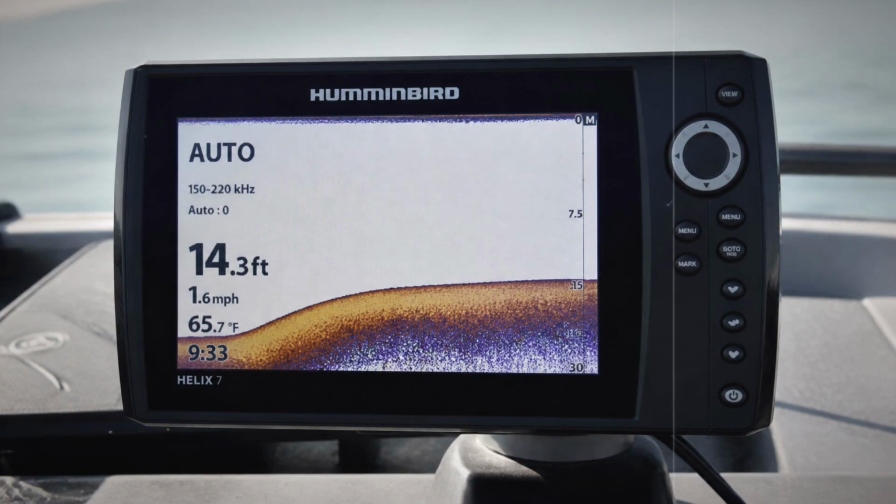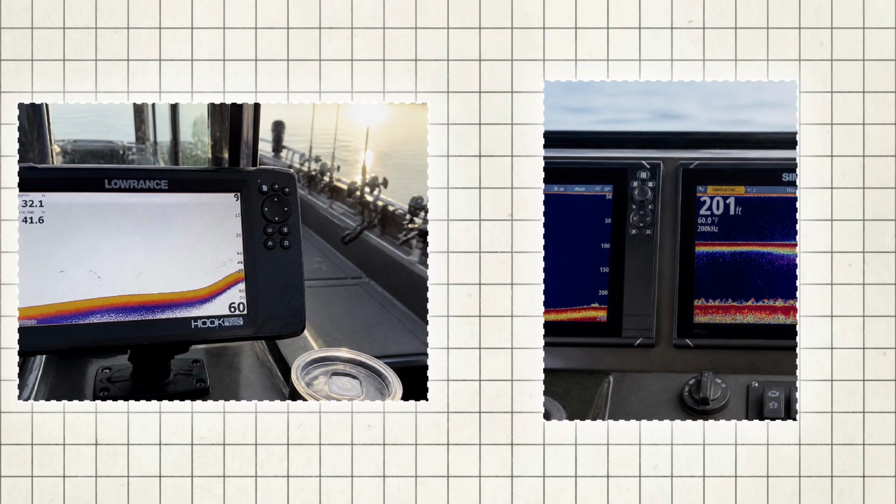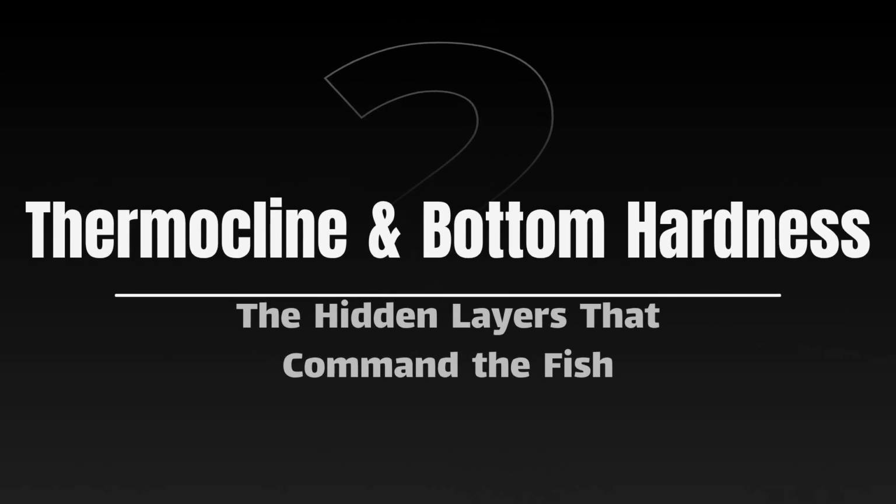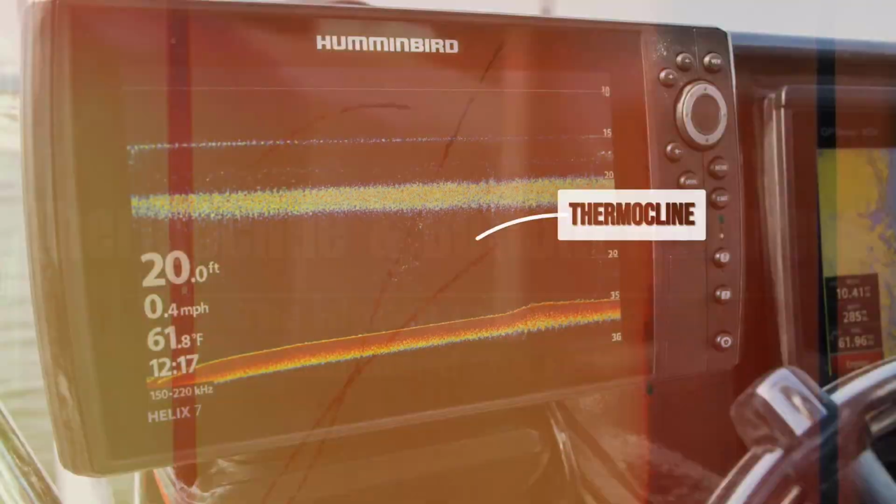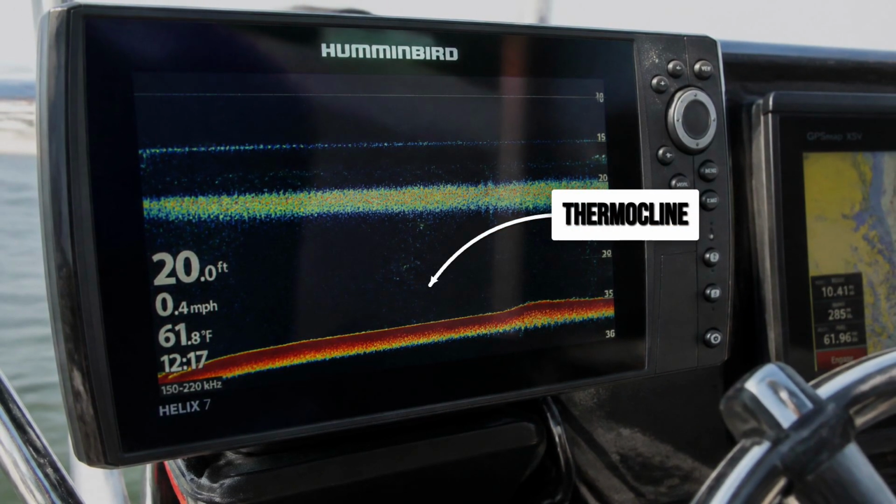The unit shipped on automatic, and automatic's whole job is to look clean, not to show you what's really down there. Number 2 is the stuff hiding in plain sight, and once it clicks, you can't unsee it. That fuzzy horizontal band sitting across your screen at a steady depth isn't clutter.